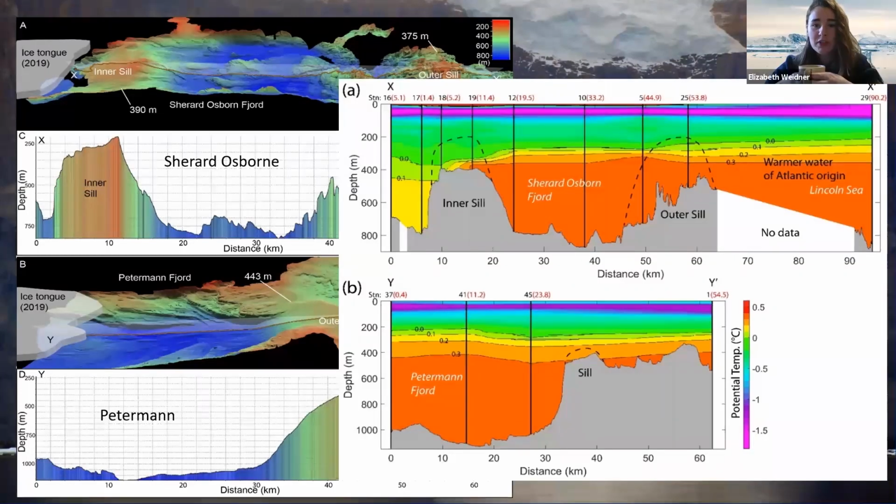Brian, do you remember what the deepest depth was? Yeah, it's a little over 1,000 meters in the deepest part of the fjord, and that piece between the two sills there, where it goes real flat. That's about as deep as we saw it down there.